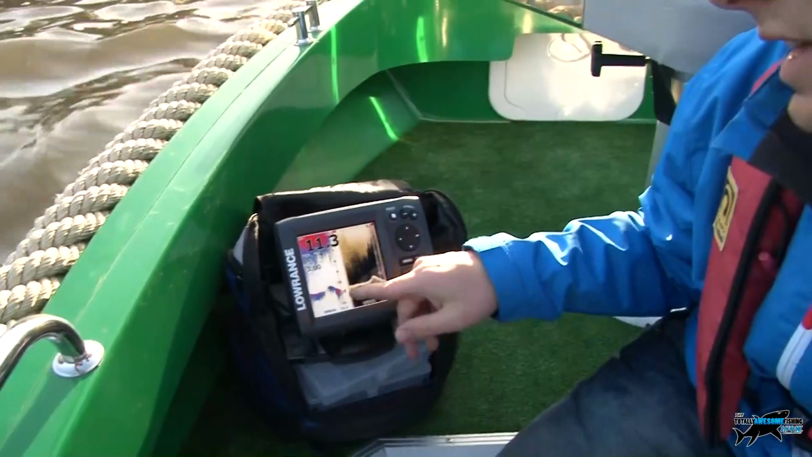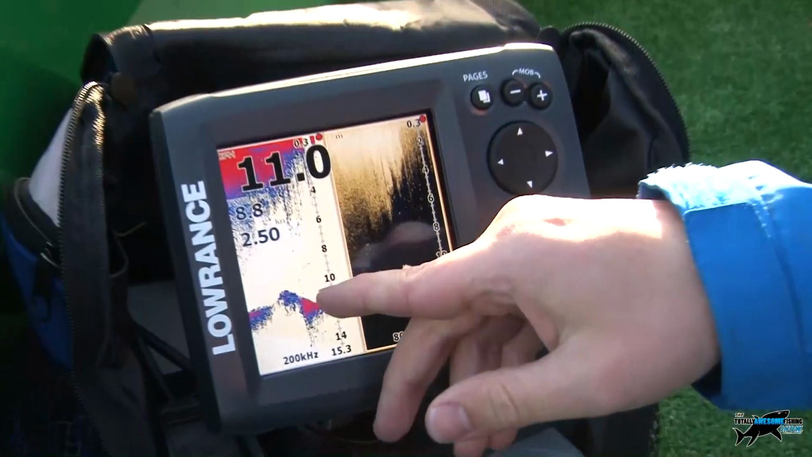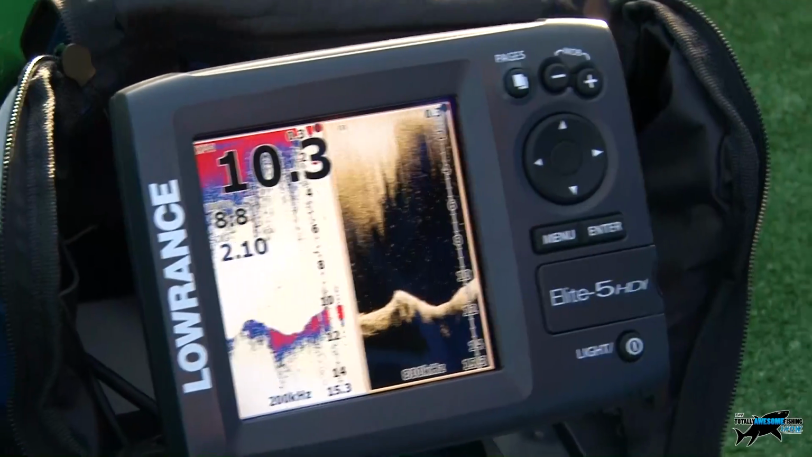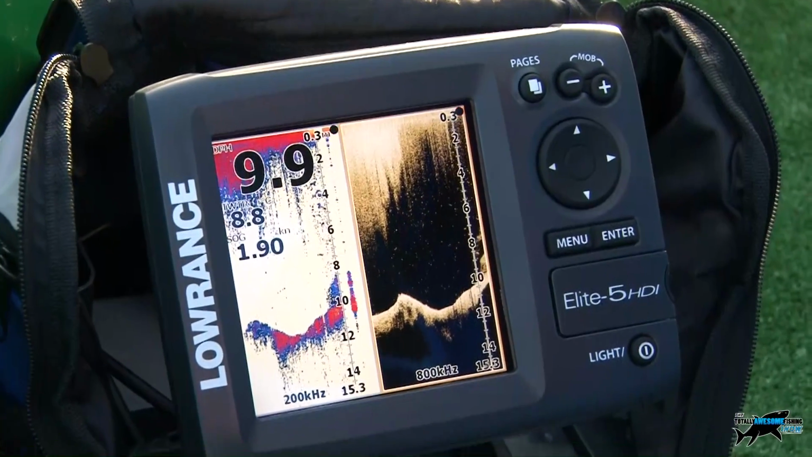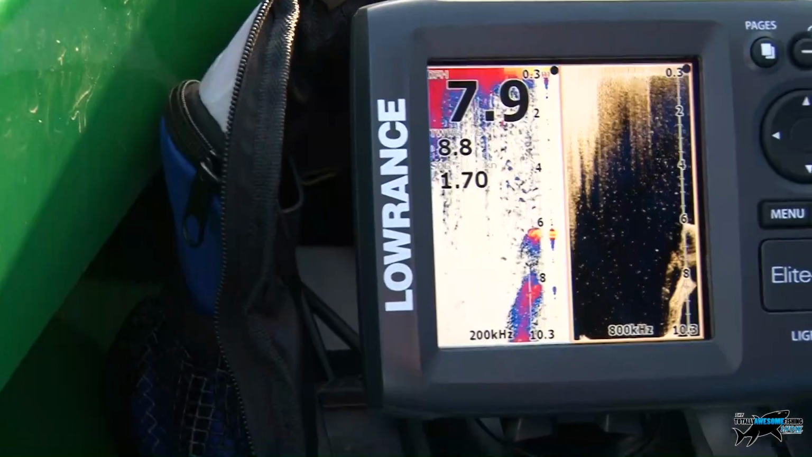So now we're showing your normal sounder split with the down scan. So this will show us a real good solid bottom lock, and this will also show any debris, any branches and things like that. So here comes the shelf. Yeah, look at the height of that coming up there. Look at that, it's amazing.